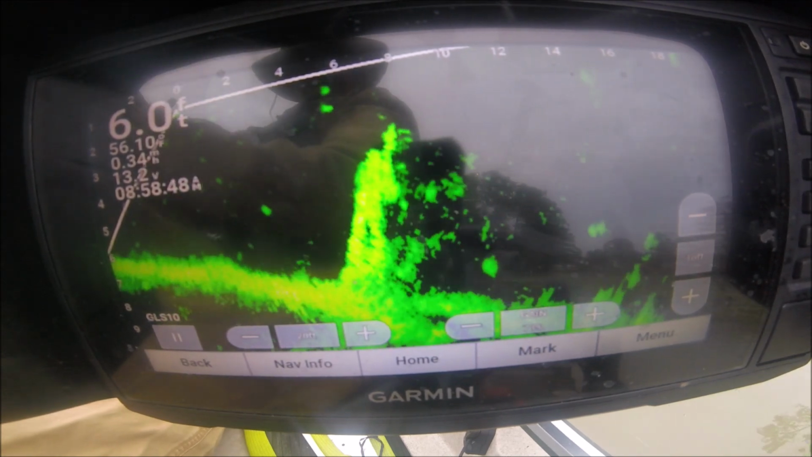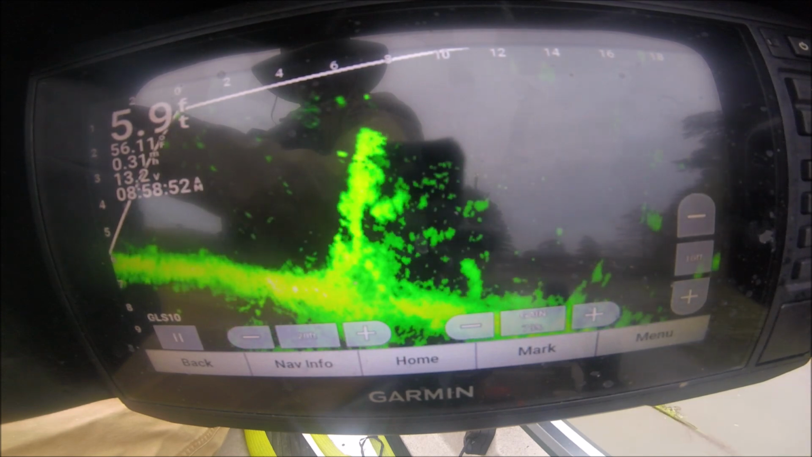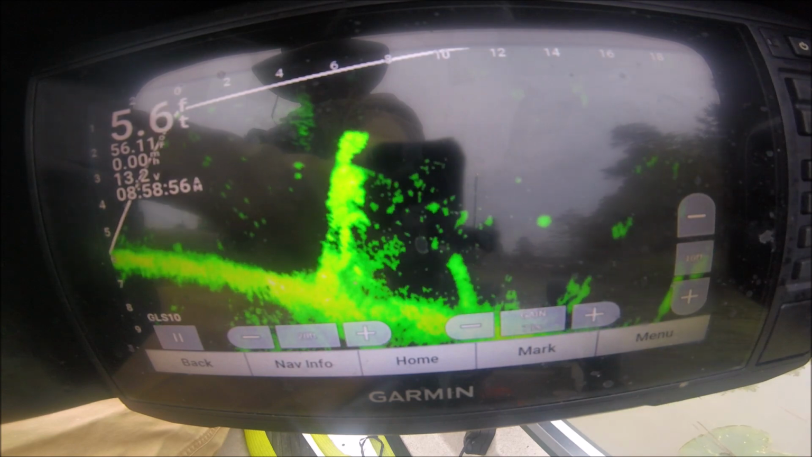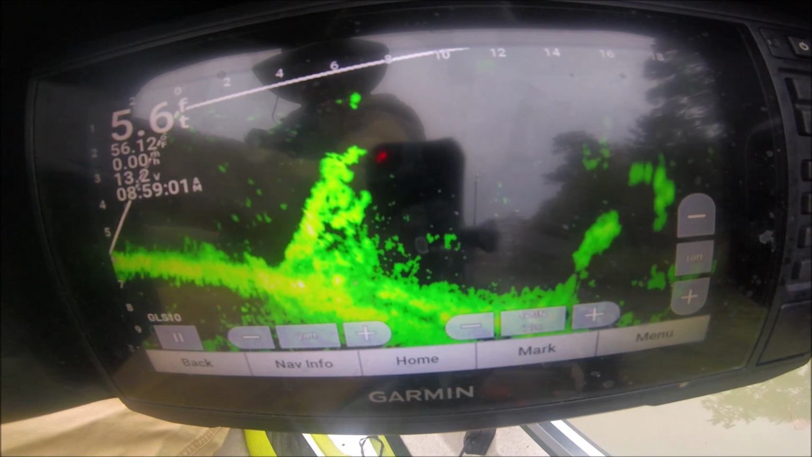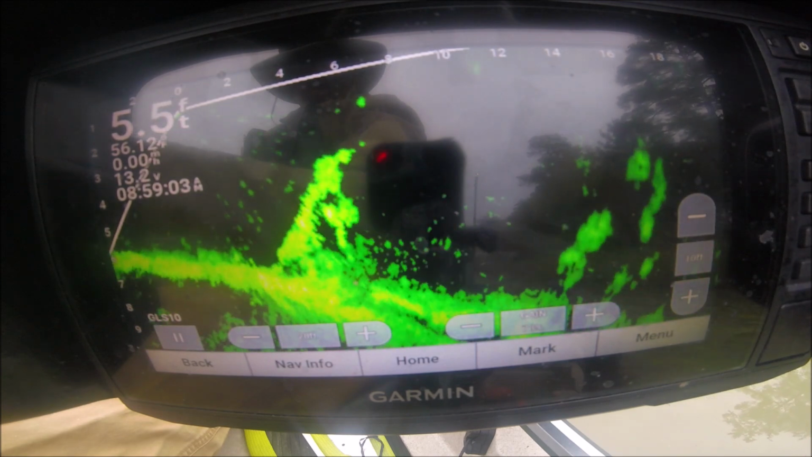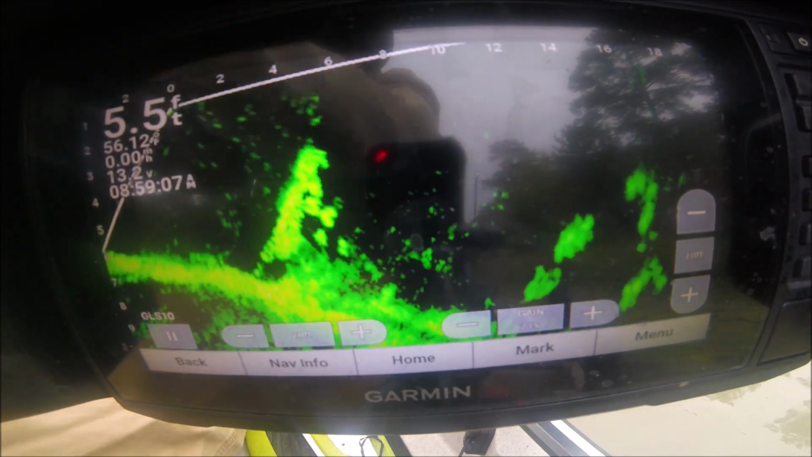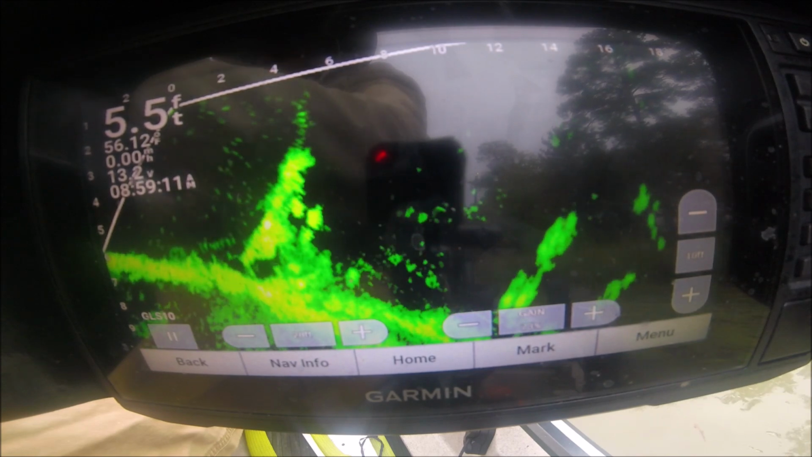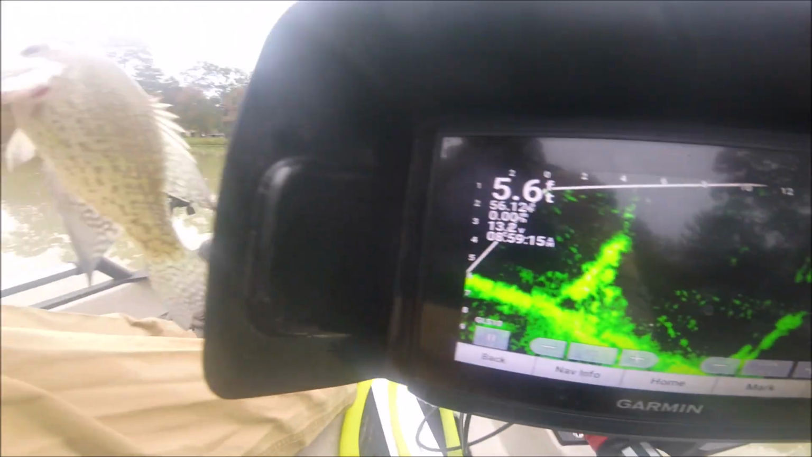This is a real shallow pile and it's a real tough hang up. It just ain't got no size to them. Normally there's a big fish on this pile, but these little small crappie, as you can see here.